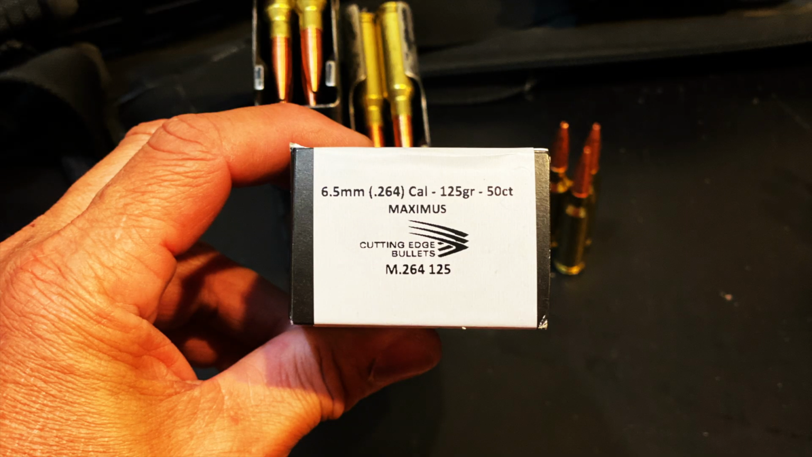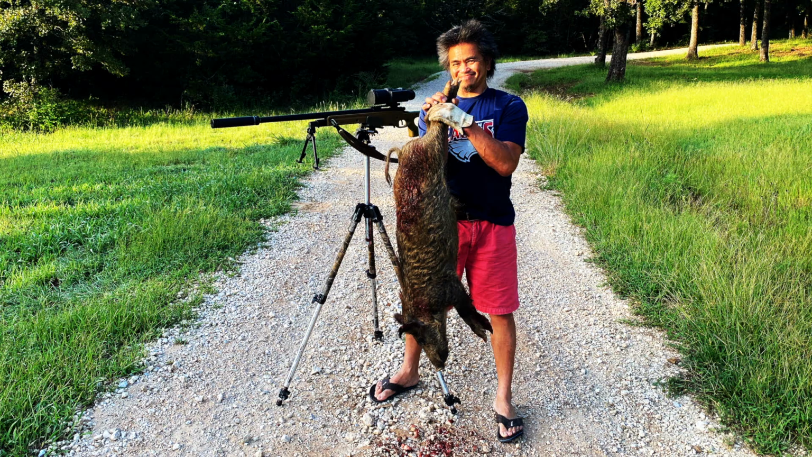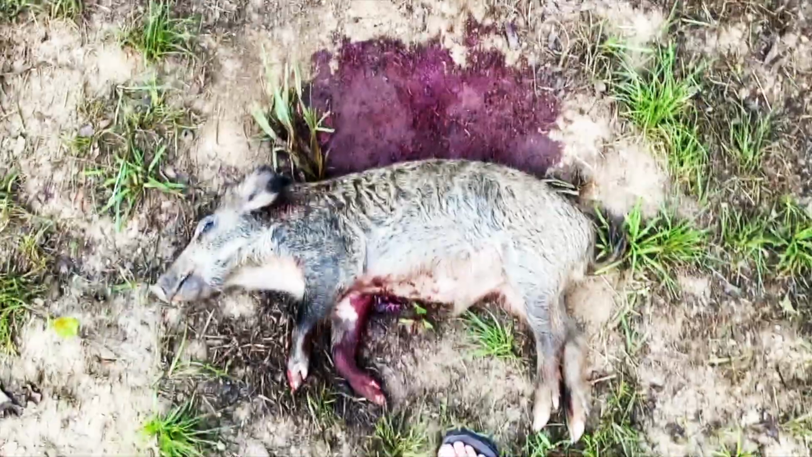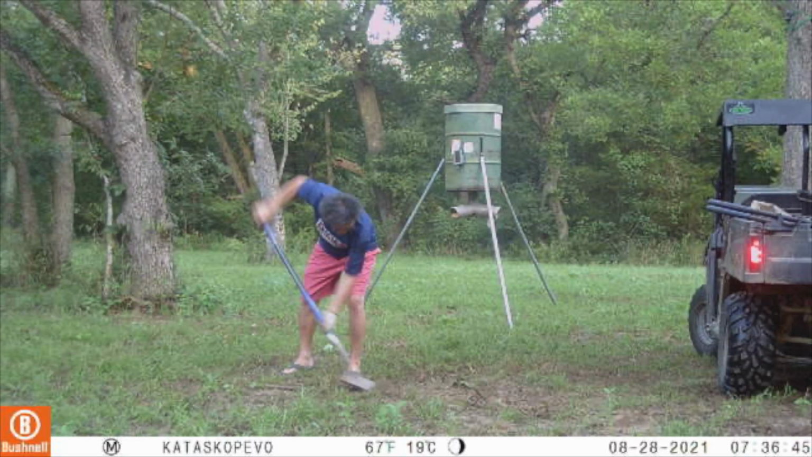The Cutting Edge 125 grain Maximus bullet punched this second hog at 2,553 feet per second, delivering 1,800 foot-pounds of energy, made this little piglet bleed out a lot. This being a new deer stand, I decided to bury the blood as much as possible.